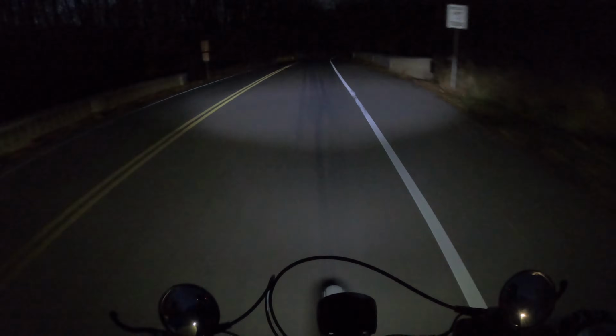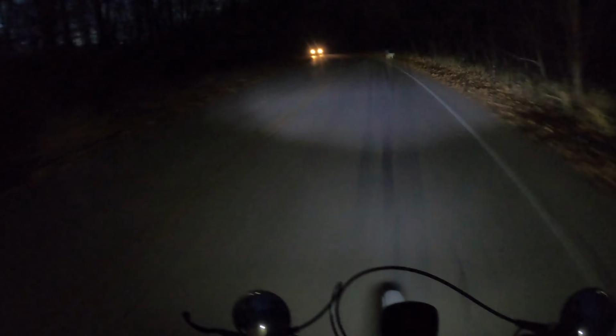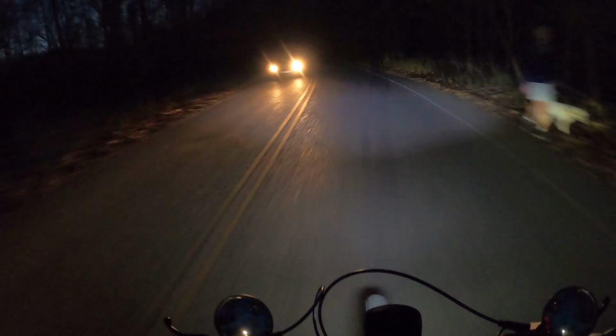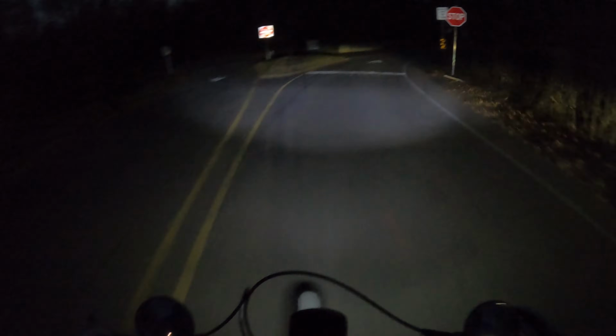Hello again. I'm going for a night ride on an e-bike through Cherokee Park in Louisville, Kentucky, and currently being tailgated by some cars. This portion of the park is two-way traffic with no bike-specific lanes, and the speed limit's 25 miles per hour, but people don't like to do that.